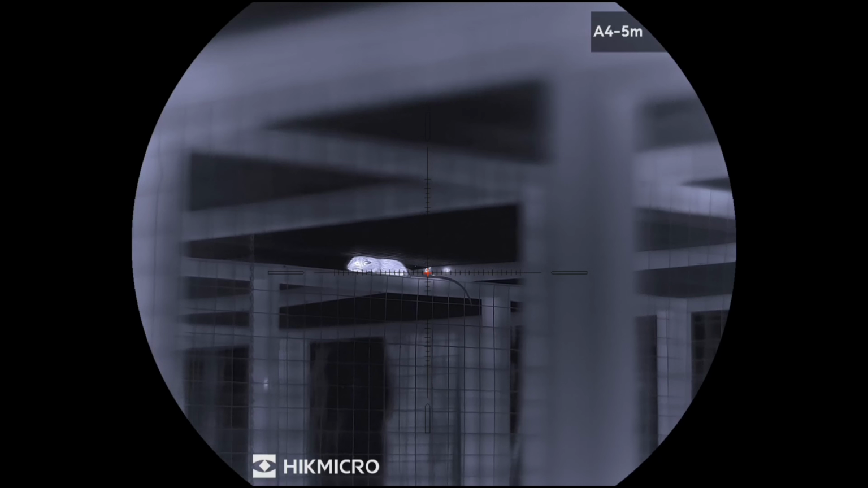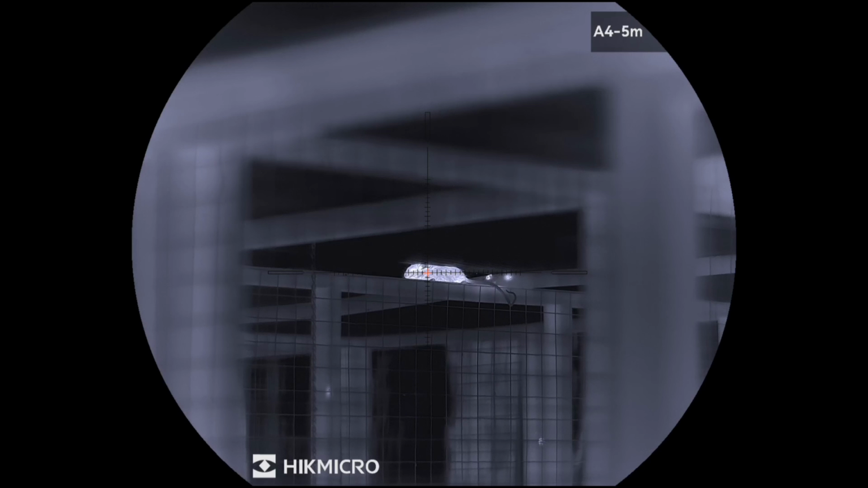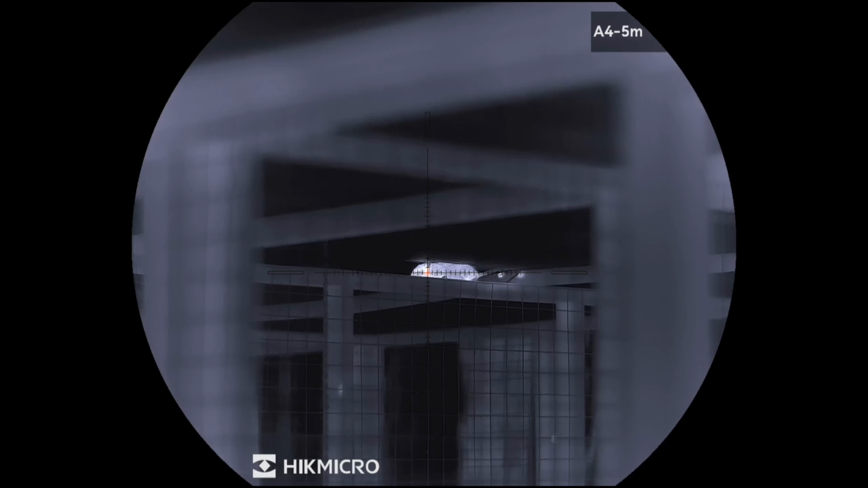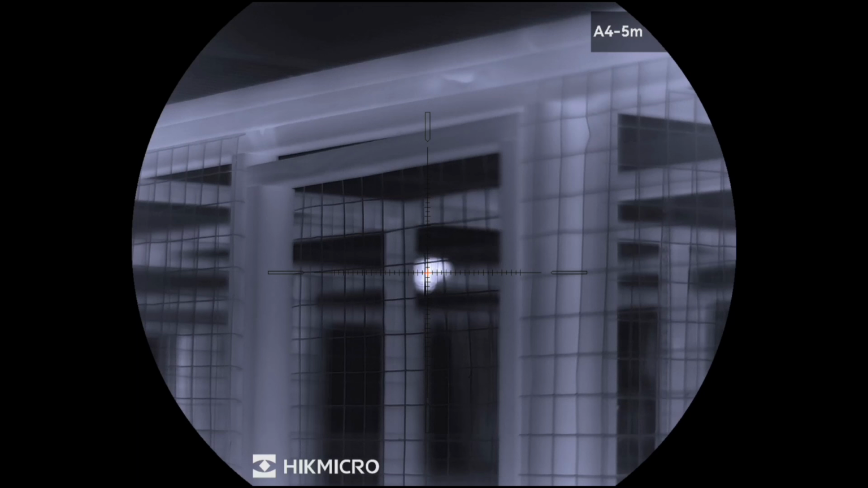Oh, that was an incredible shot. How I got it through there, I don't know. And there goes his buddy. Go on, fall off. That's away. Oh, Mary shot here.